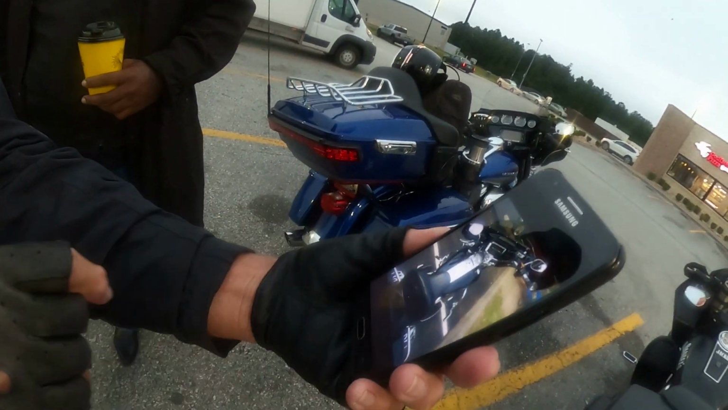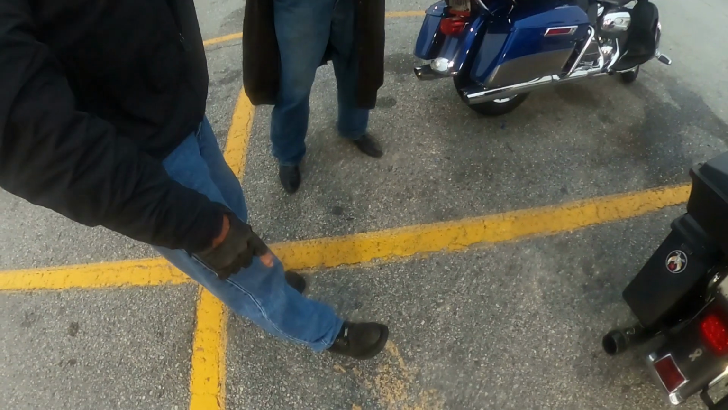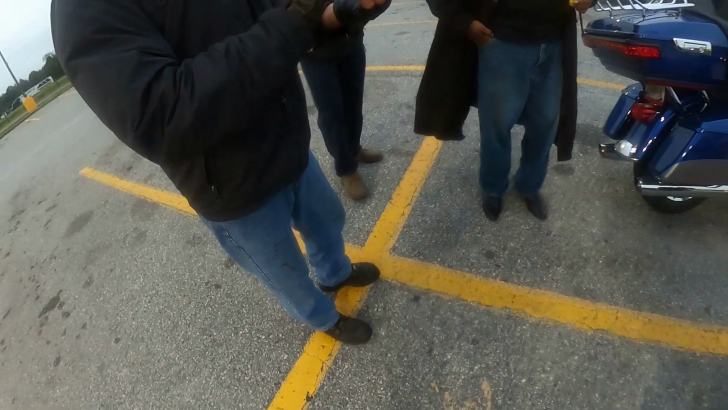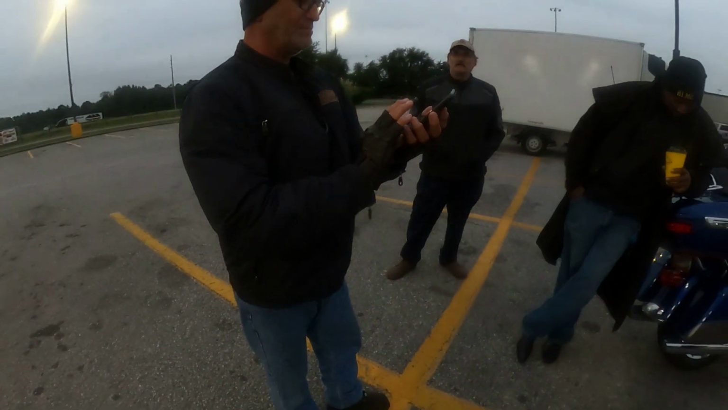From two of them. And I ride with my foot laid up on that peg right there, and I had on these boots, and I couldn't even get my brake pedal after that. I thought my foot was broke. Whoa, man. Yeah. Didn't go down.